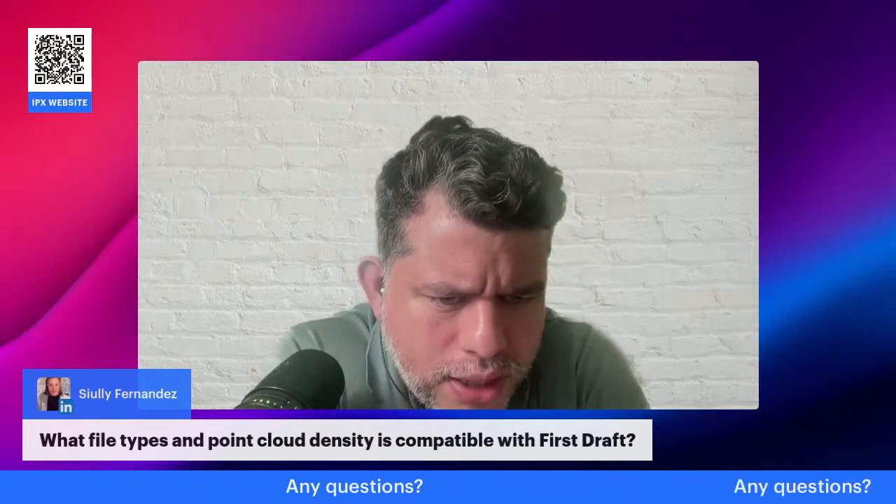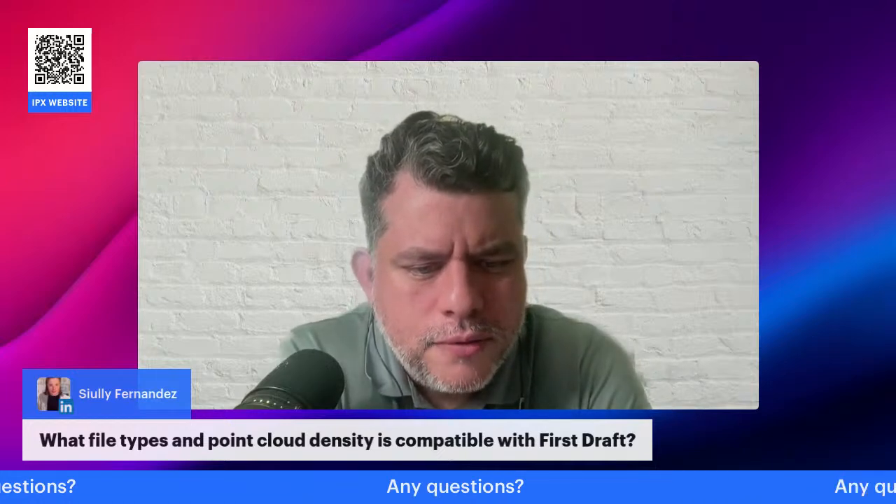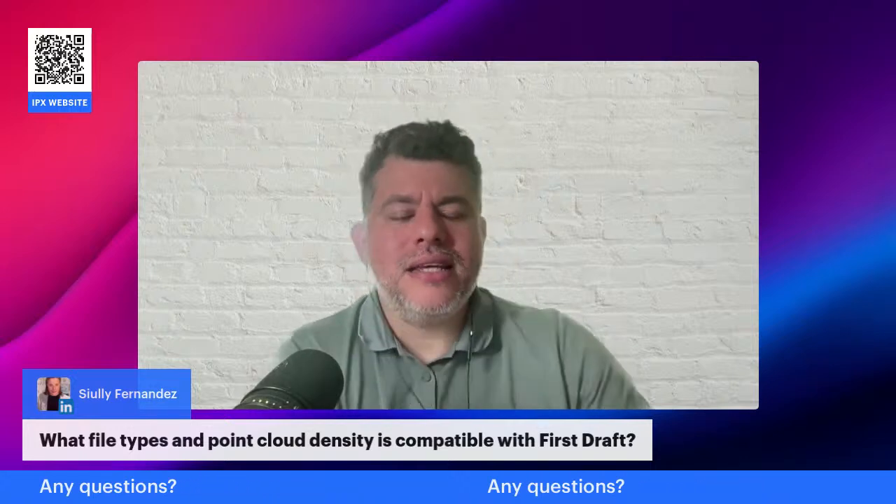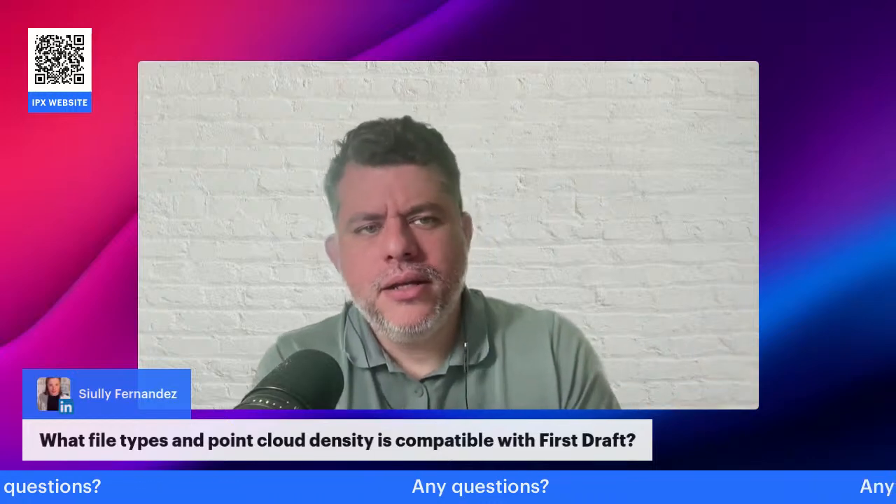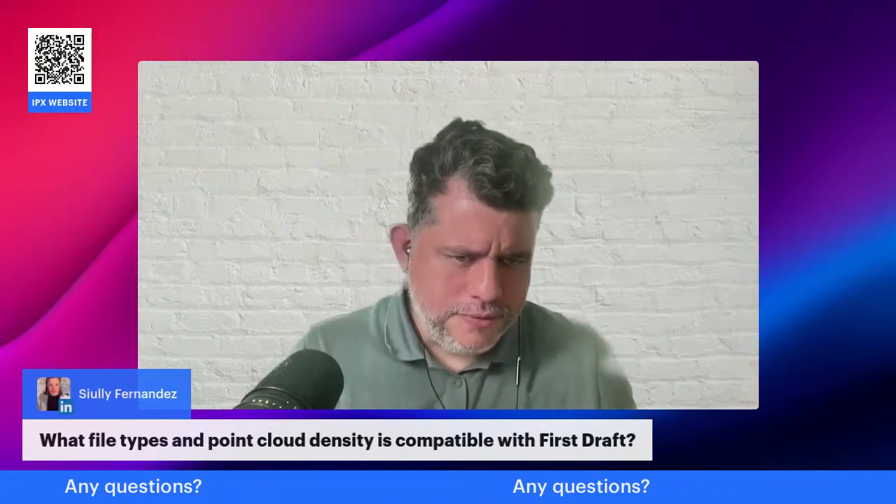What file types and point cloud density? Great questions, Yuli. File types right now that we can process are XYZ and E57 inside of a zip file. The zip file is probably better for file transfer in general. So we can do XYZ and E57.